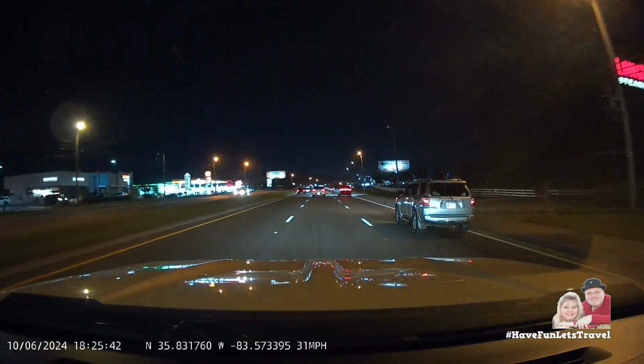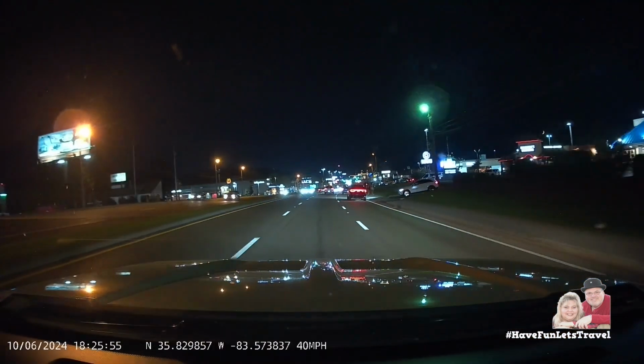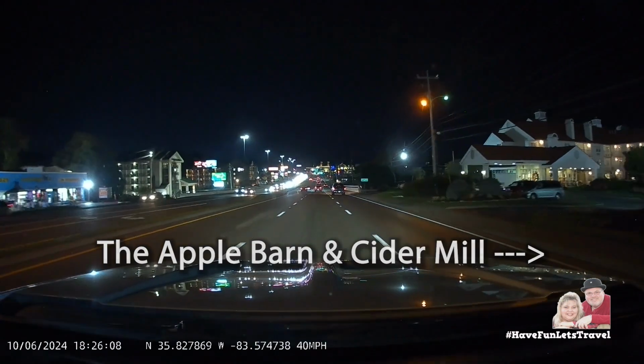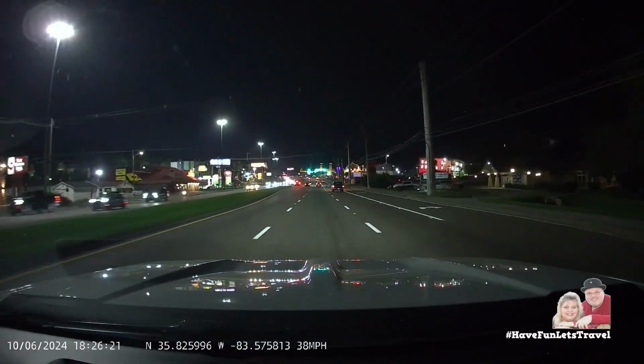Coming up here on the right, just before crossing the Little Pigeon River and into Pigeon Forge, you'll find the Apple Barn and Cider Mill. Here you'll find great food, homemade pies, fritters, ice cream, and hard candies that everyone has loved for over 50 years. Welcome to Pigeon Forge. The attractions and shows are just ahead.